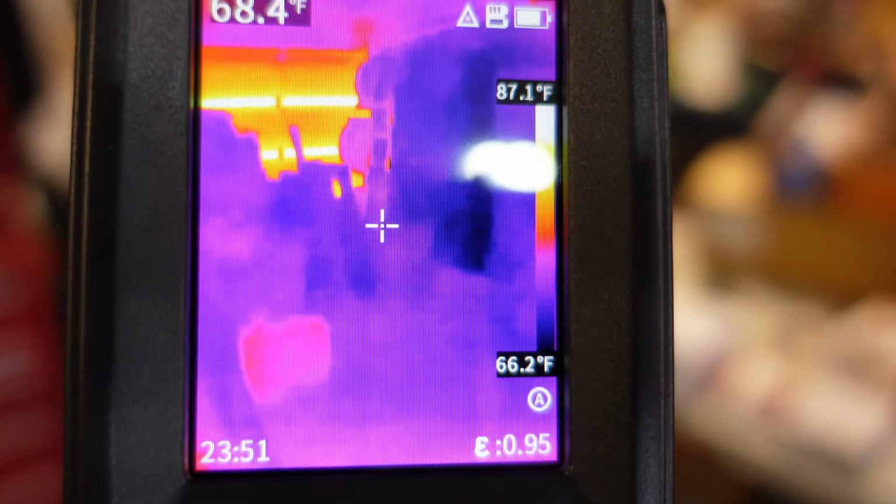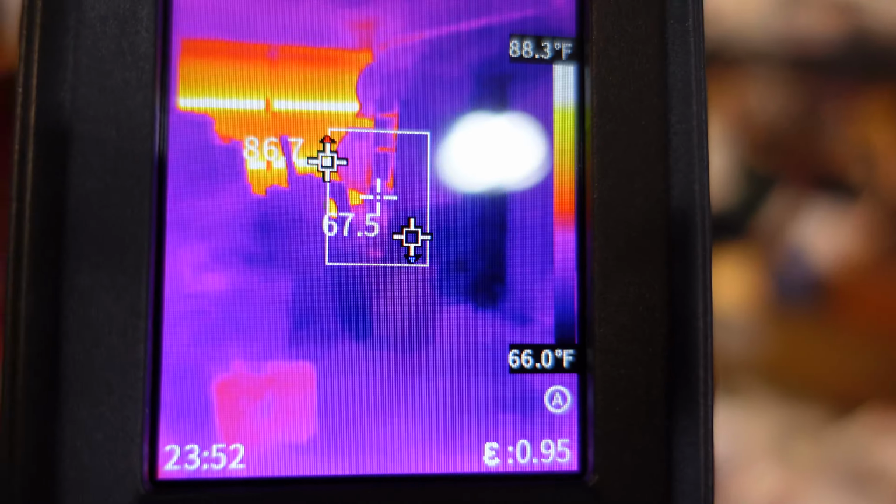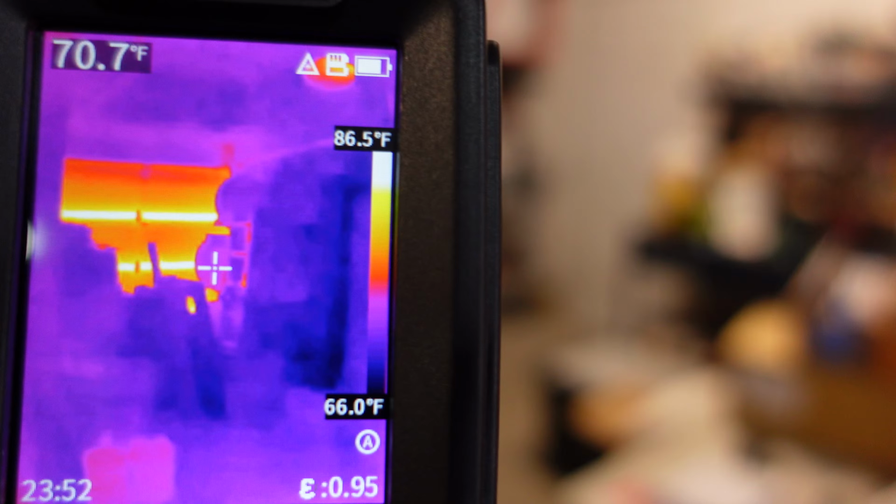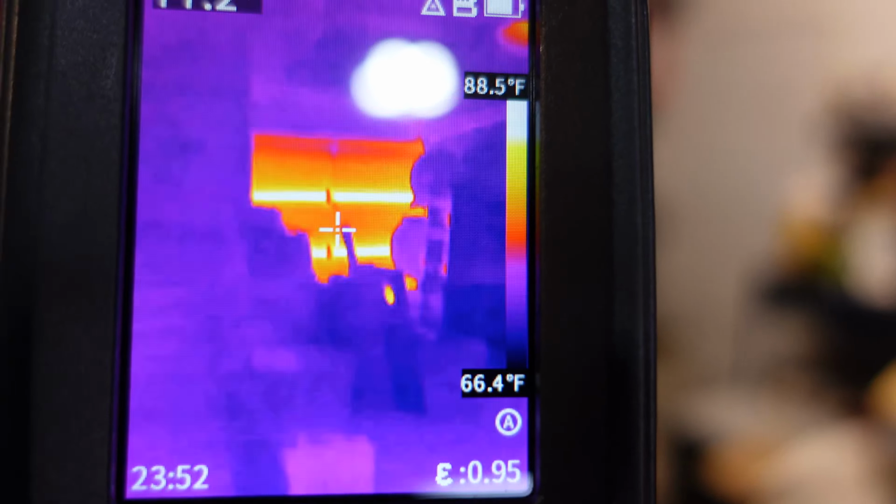You can see I've got two different temperatures within that area, so it's giving me a range. And I can keep expanding it until it goes back to what we had before. So there's a larger area, and you get the idea. We'll go back to what it was originally. We still have a range on the scale on the right hand side, but this shows us wherever our center point is.